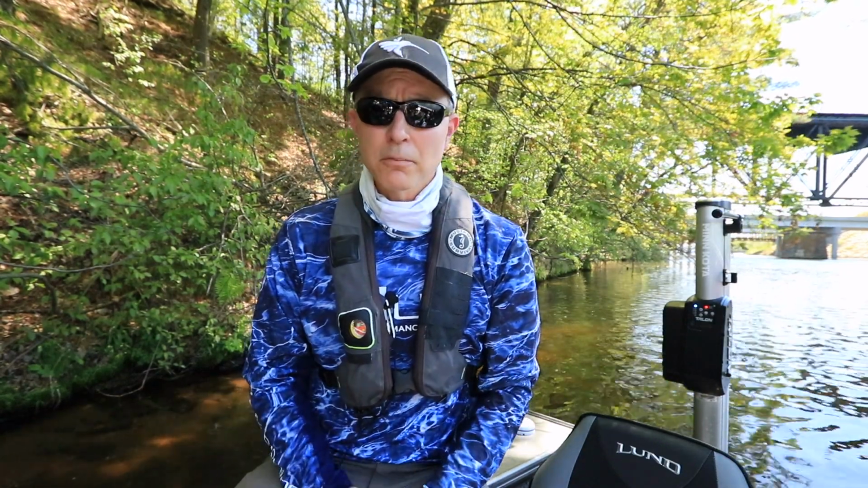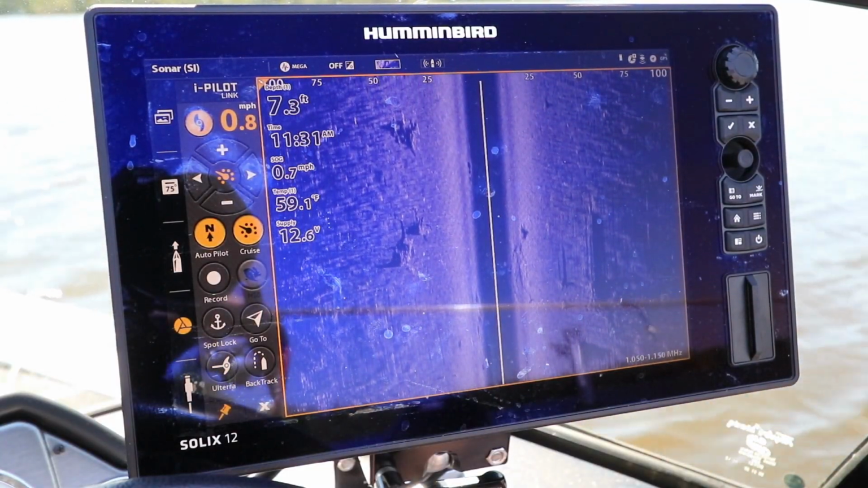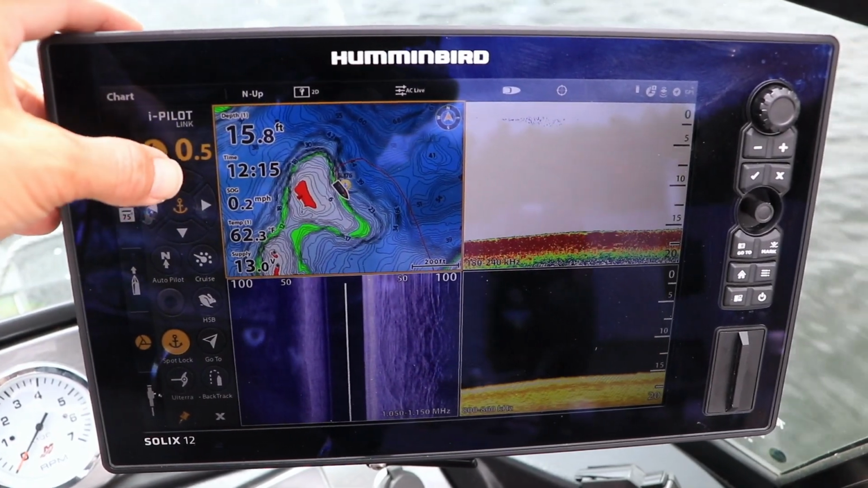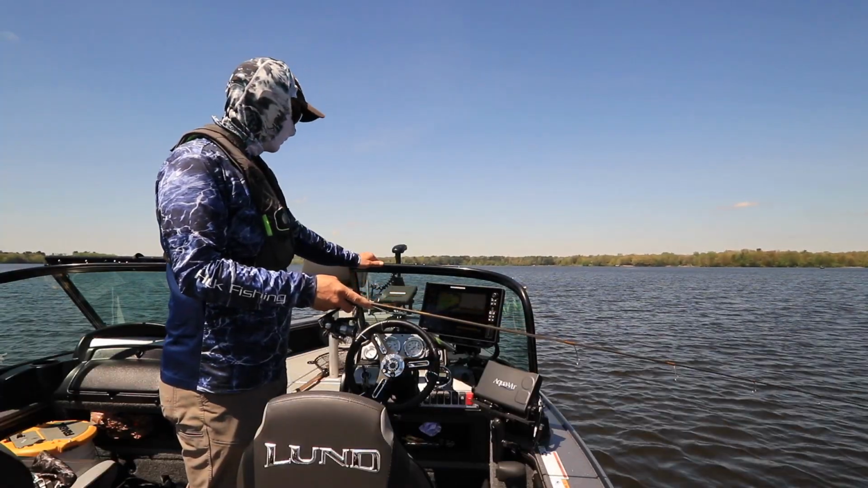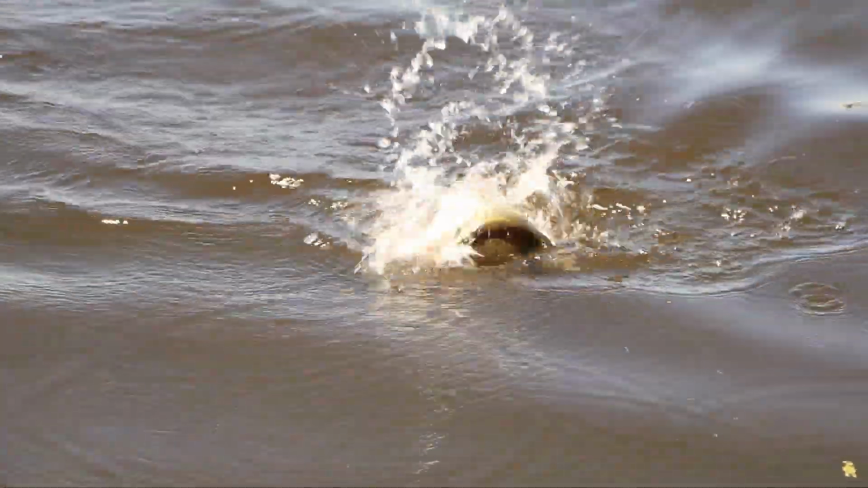There are three main components to this approach. First, of course, is mega side imaging to help me locate structure and fish. Next is my Altera's iPilot Link system that extends fingertip boat control to the fish finder. Finally, of course, I need the correct rod, line, and lure to seal the deal. Let's see how this approach works for early season panfish.